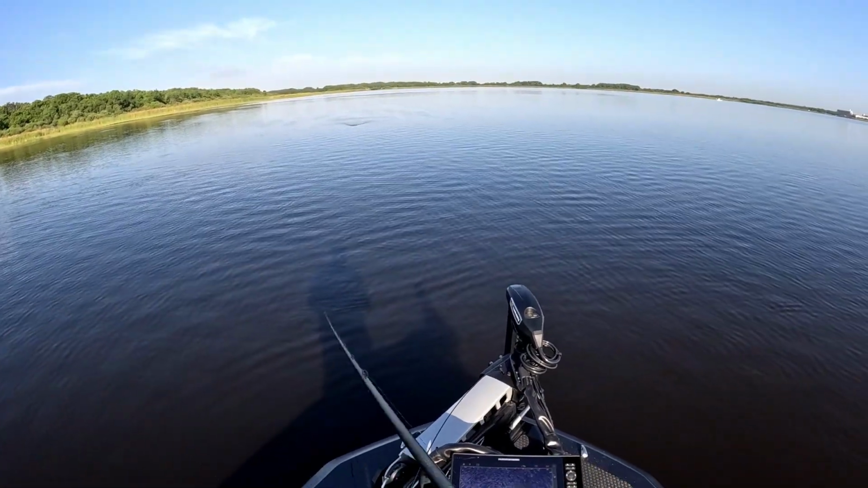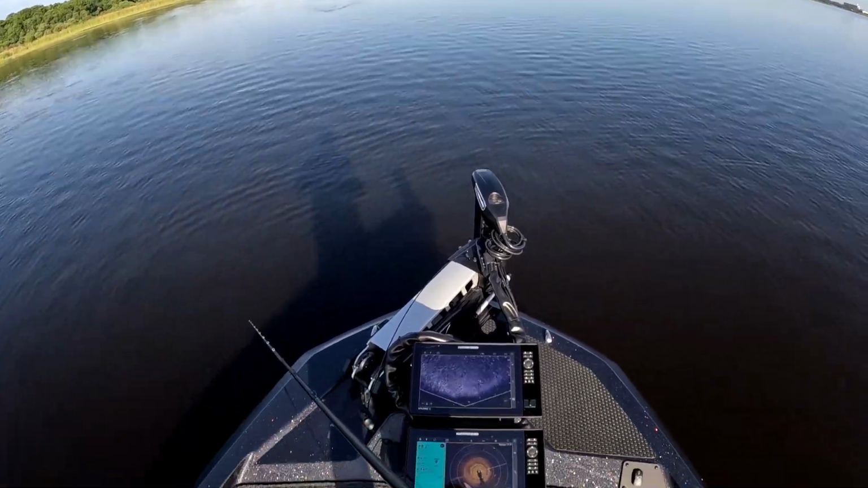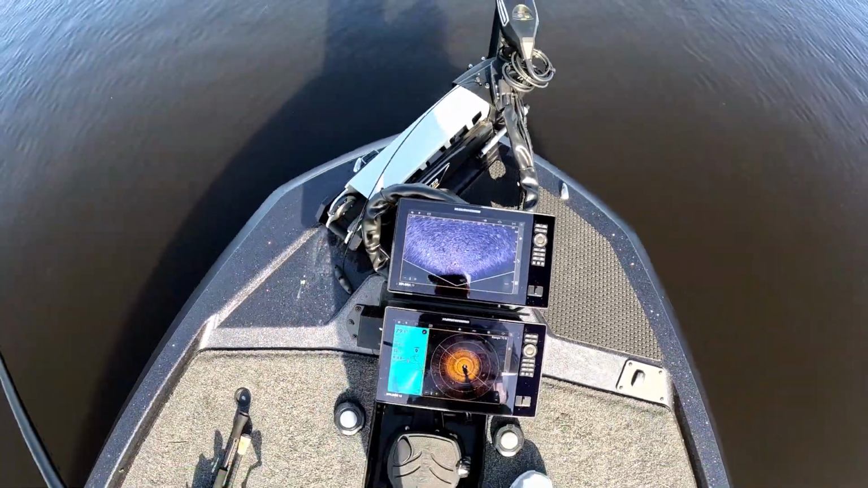I really like this landscape mode and this shallow stuff. Look at all those fish swimming around out there. See them? Put my poles down.